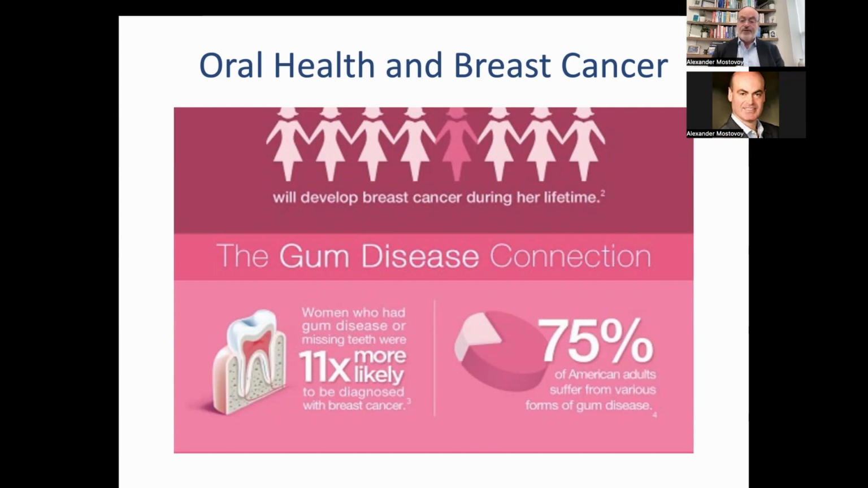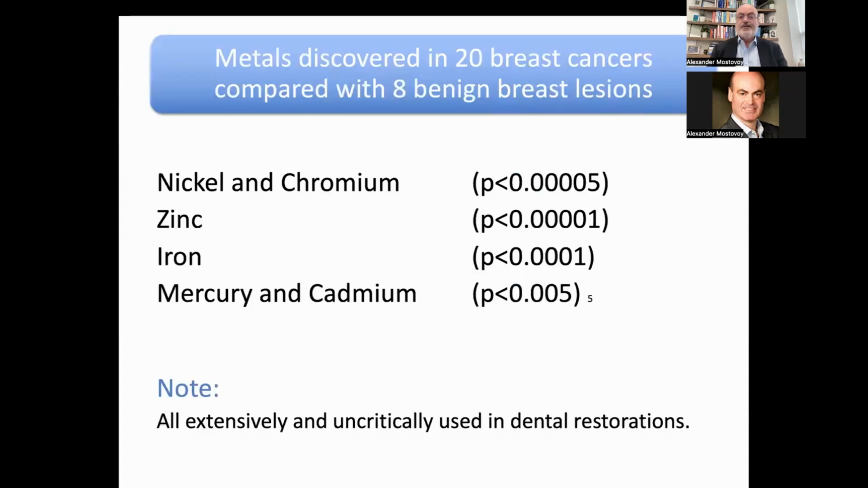And lo and behold, 75% of American adults suffer from various forms of gum disease. So you can see that there is definitely not only a connection, but there's a huge predisposition, if you wish.